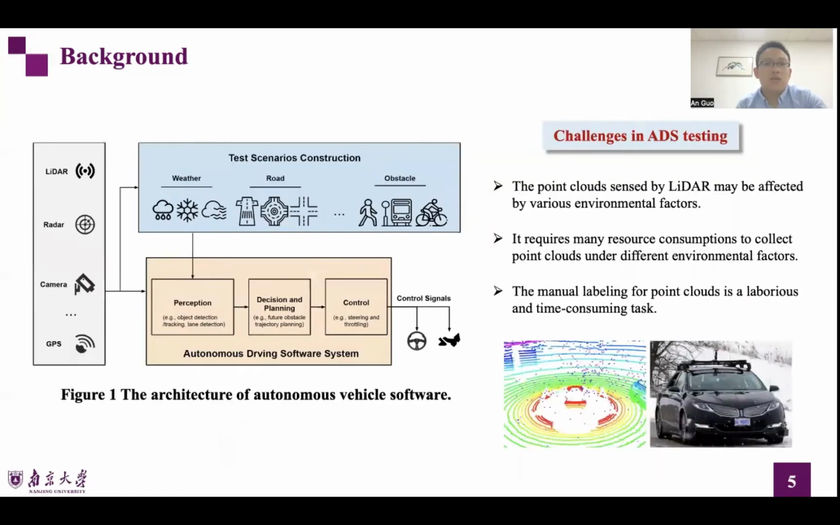As a typical safety-critical intelligent software, autonomous driving systems use sensors such as LiDAR and camera to capture surrounding environmental information as input, and automatically complete different driving tasks by various functional components.